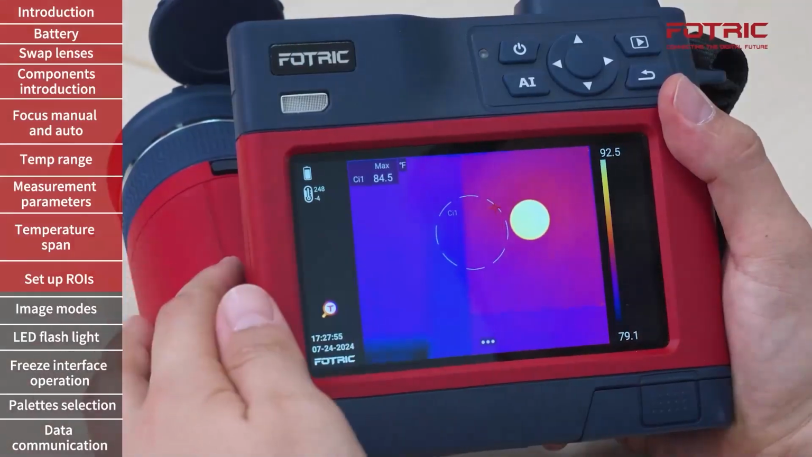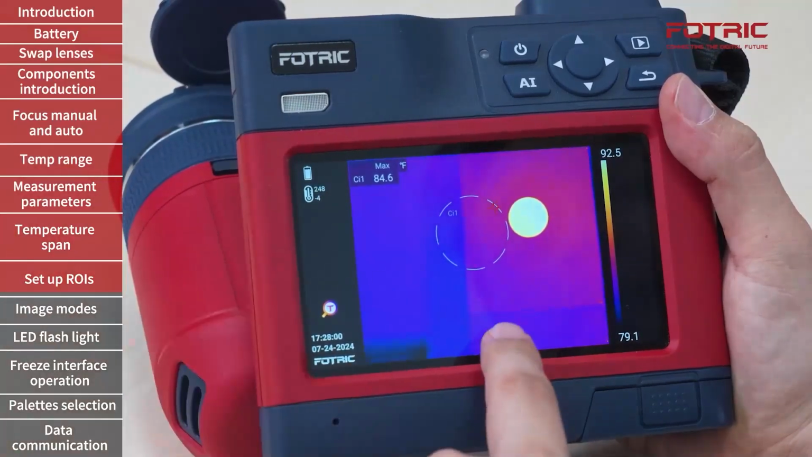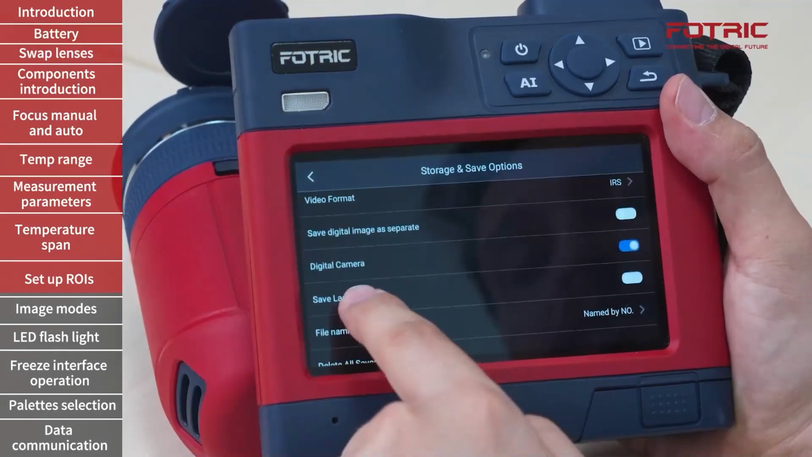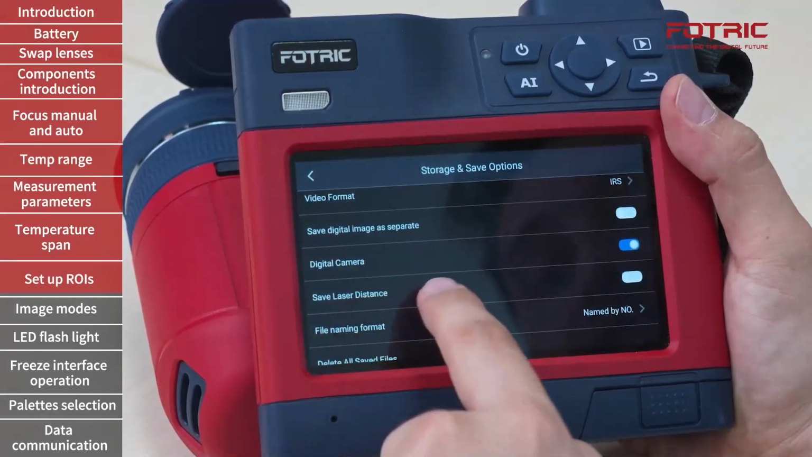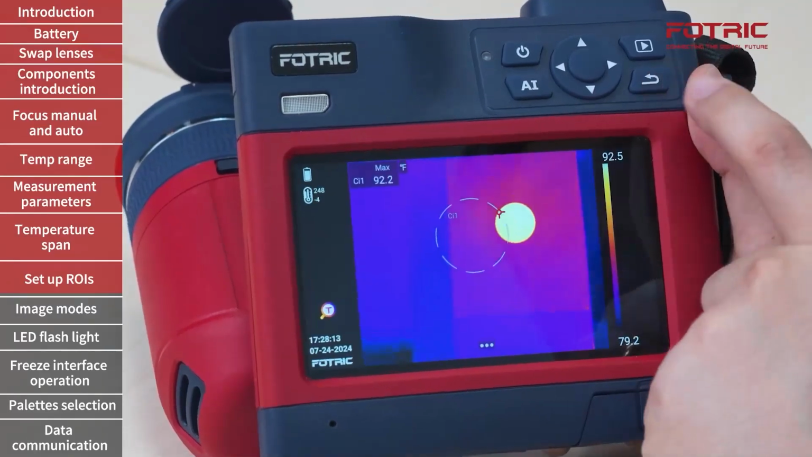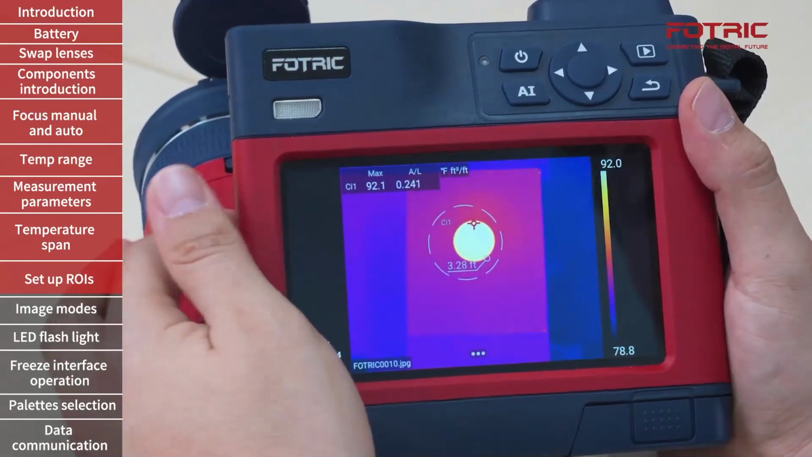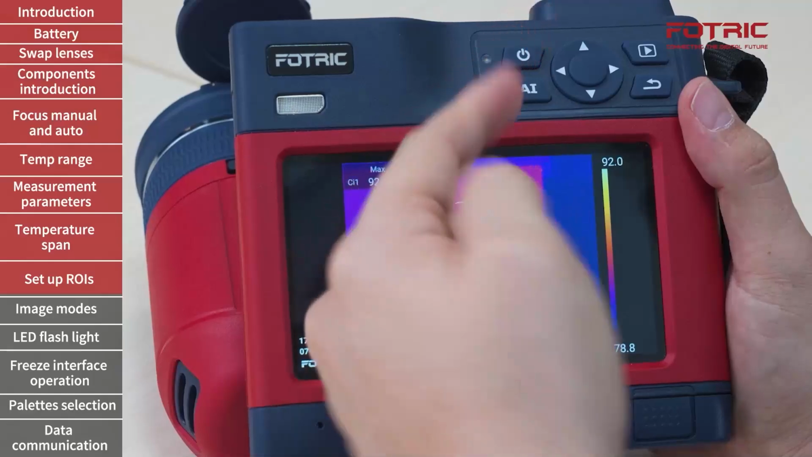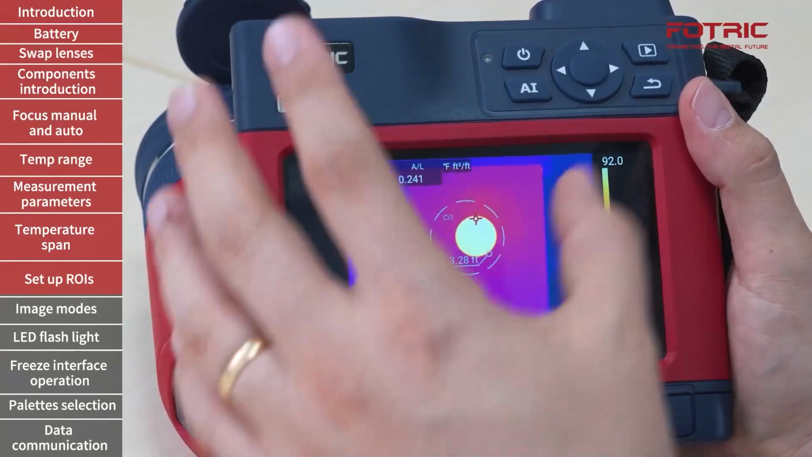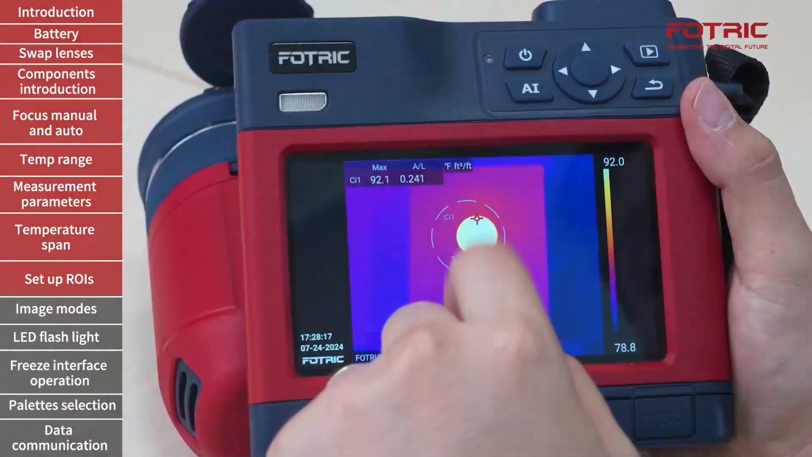I can also use the regions of interest as a way to measure areas at a given surface away from the camera. First, I need to go to the settings, storage options, and I will activate the laser distance saving onto the picture. Once it is activated, and I'll go back, the moment that I take a picture, the camera will measure the distance between the camera and the surface. In this case, it is 3.28 feet. And it will tell me an estimate of the area reflected or projected onto that surface for this circle.